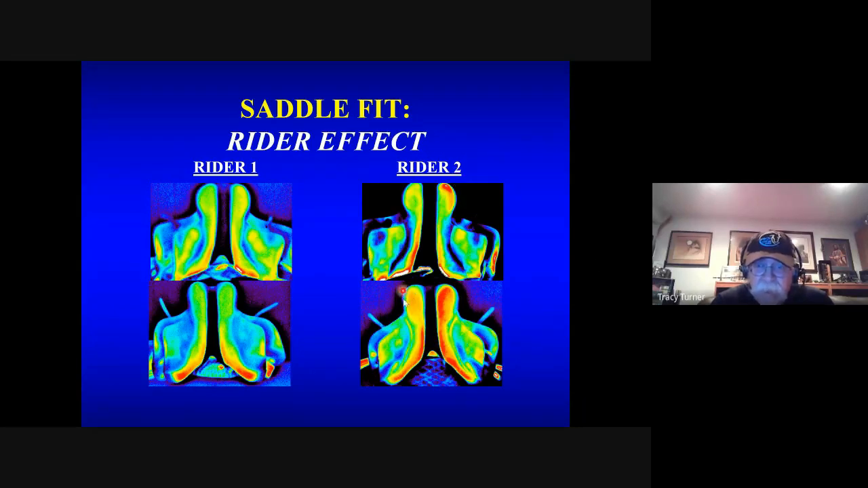So if the horse is having problems, this is a rider problem, not another problem. And thermal imaging is the way you can get people to start realizing that. In my practice, I have found that a lot of my riders would rather be accused of being a pedophile than a bad rider. So you have to get them to come to that conclusion that they need help.